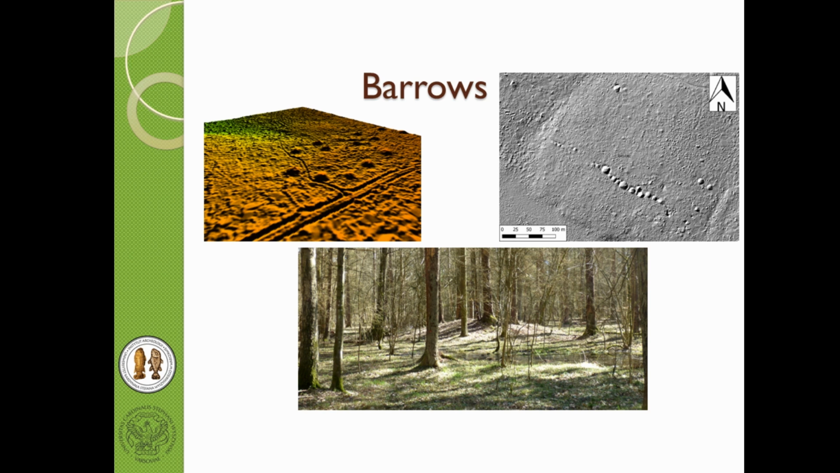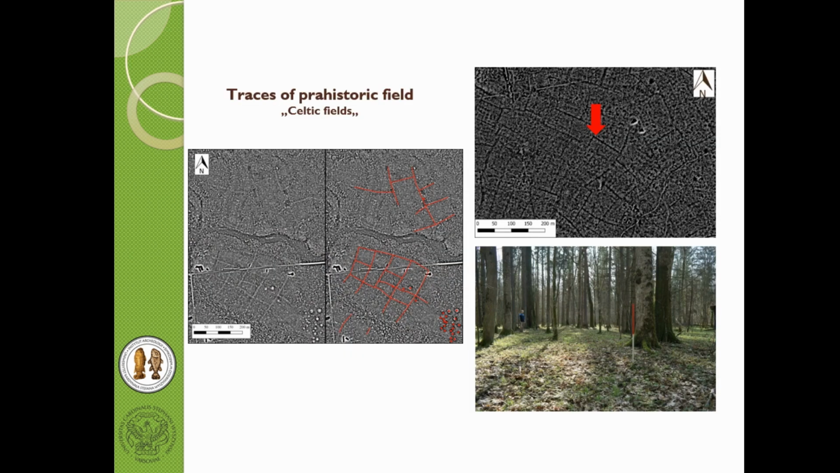Some of them are really impressive. And of course, standard barrows. Usually they are empty, especially the ones from the early medieval period, because it was related to the burial rite. They just throw the remains on the surface of the barrow.